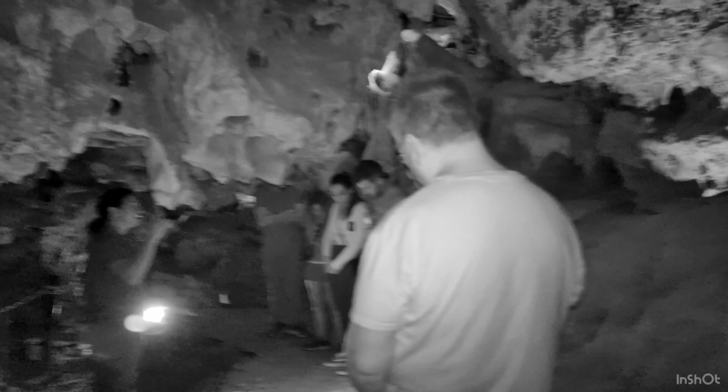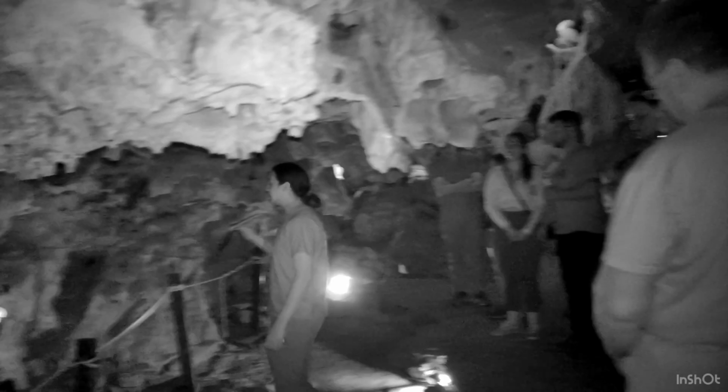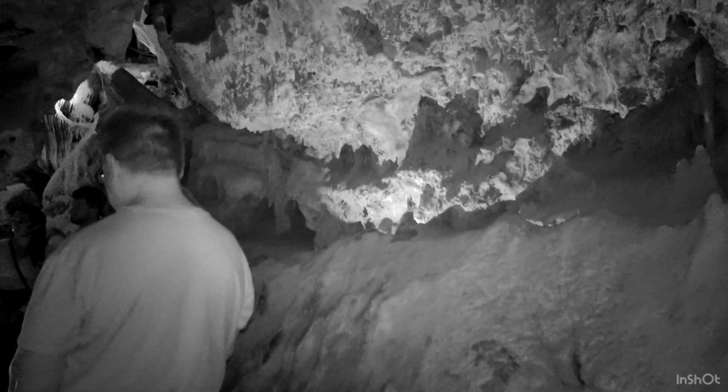But millions of years ago, all of this area we're all standing in was a shallow pool of water. And all the dust from the calcite crystal up here would fall onto the surface layer of that water. And over hundreds or even thousands of years, it would crystallize on top of it, which is why it kind of looks like water frozen in time almost.